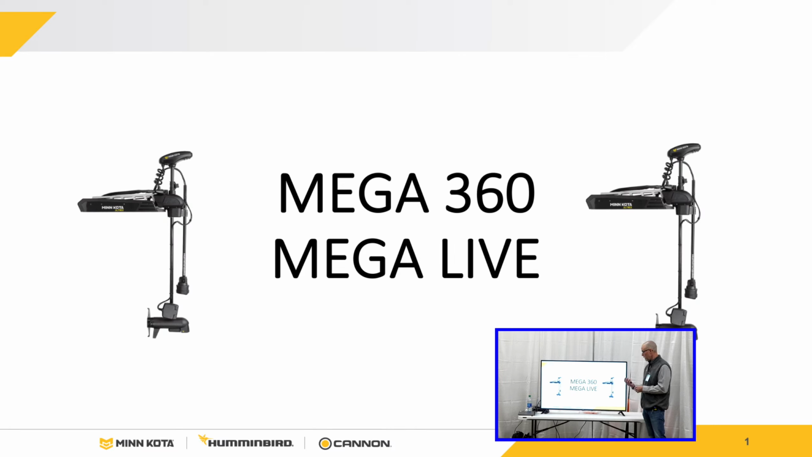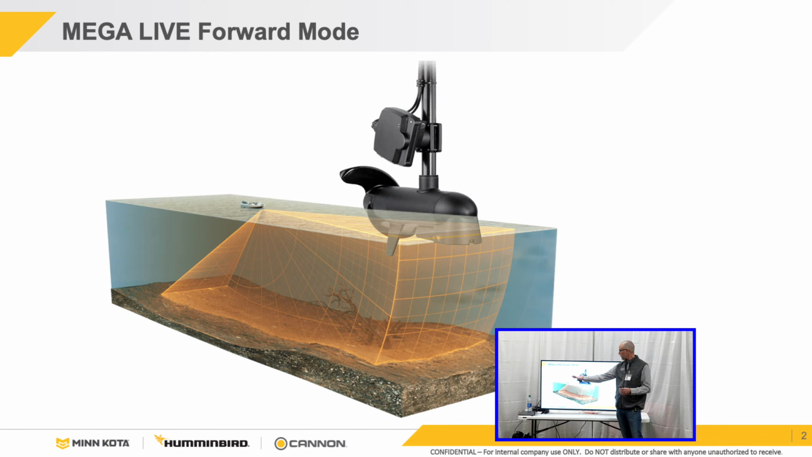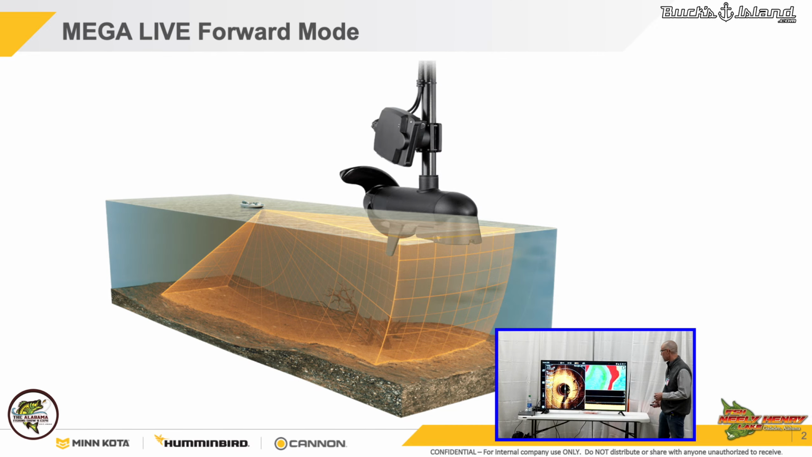So we'll talk a little bit about Live real quick, our Mega Live. We do a 20 degree angle coming out and 120 degree coming down and back. So you can actually see that it comes back behind the boat a little bit at the nose of the boat and then shoots out forward. We can range out there. I've ranged out 100 feet seeing fish and watching fish react to the bait. So that's what your forward-facing sonar is.